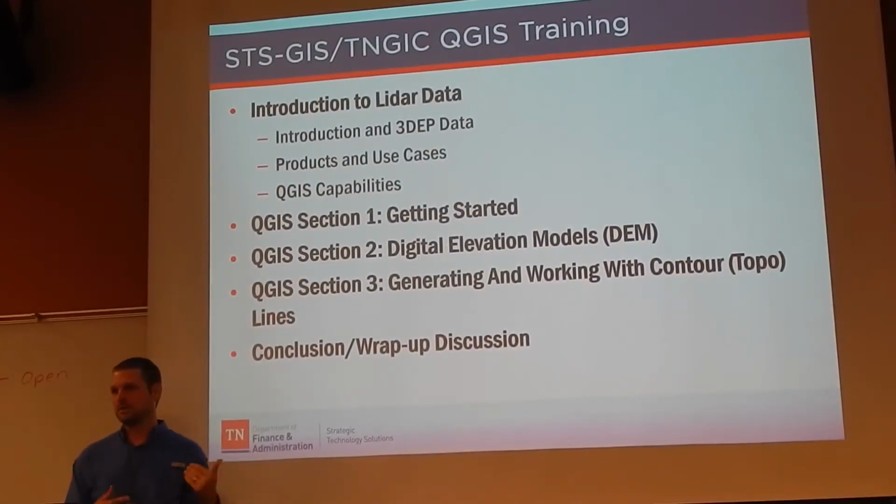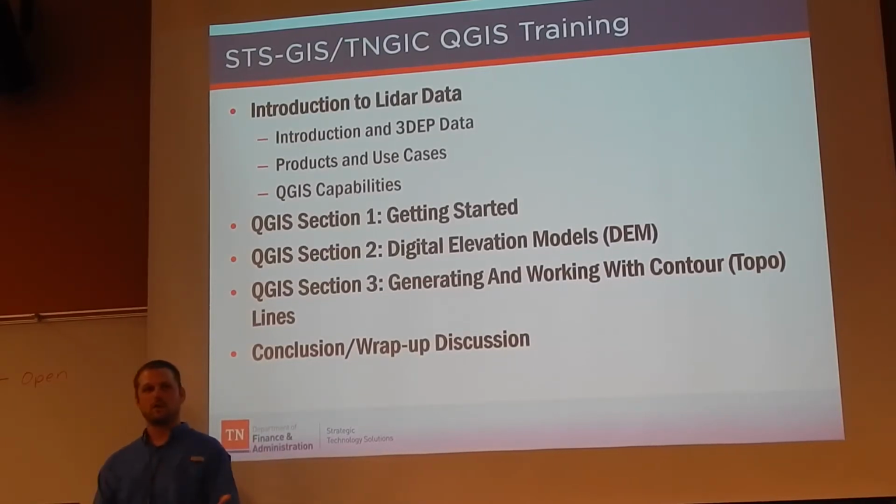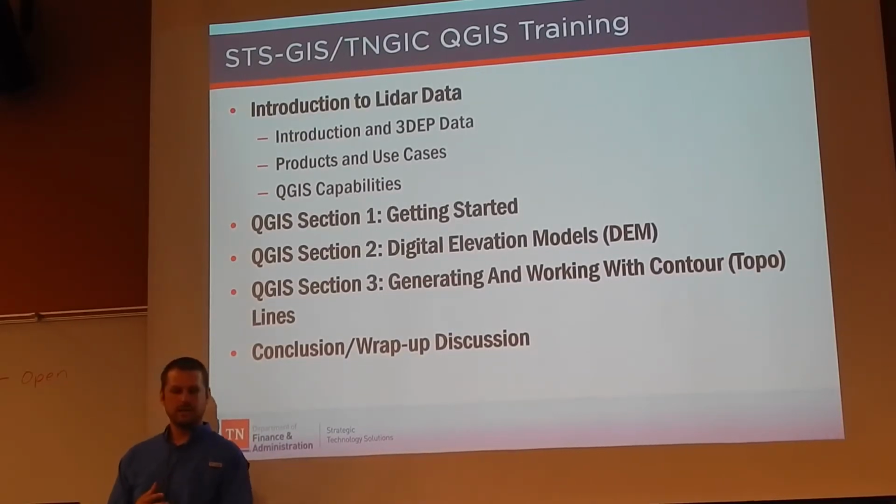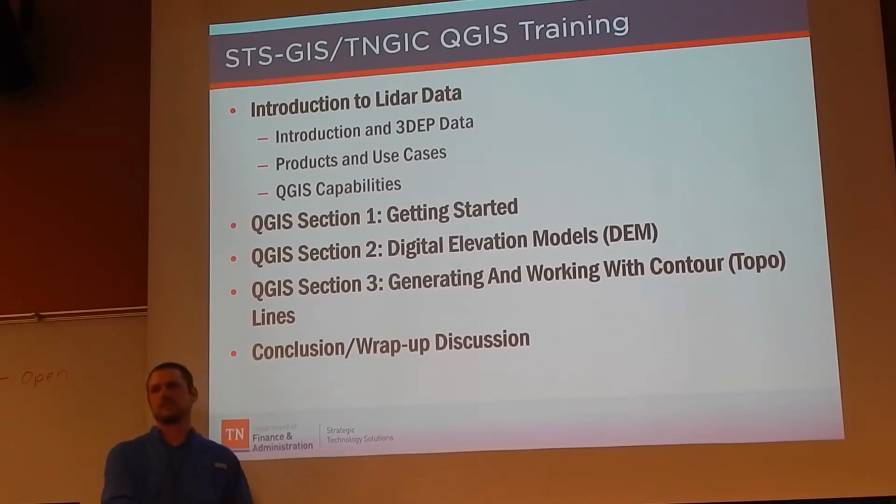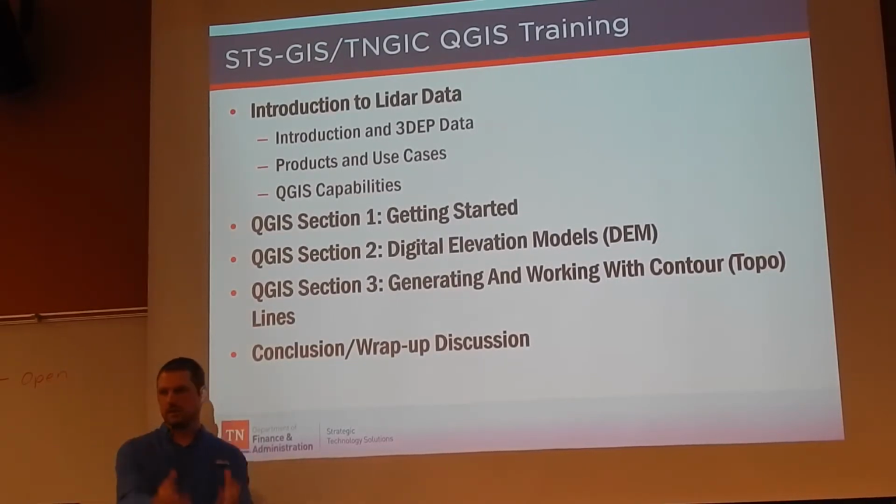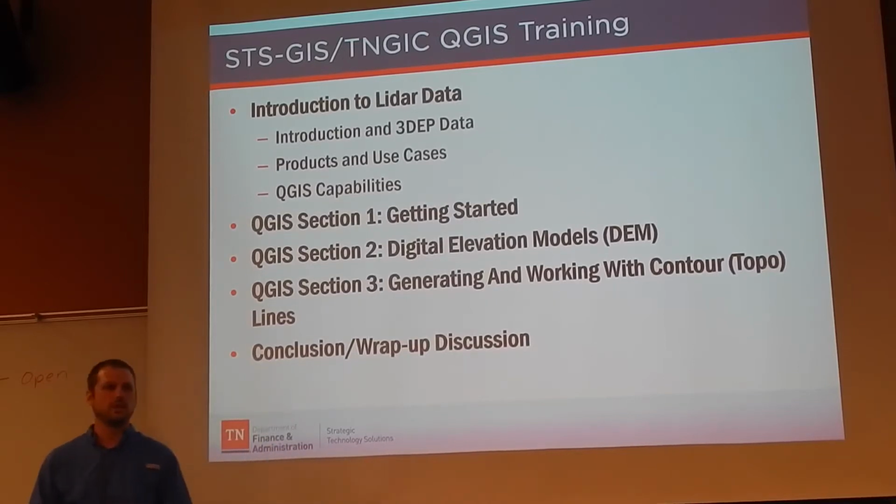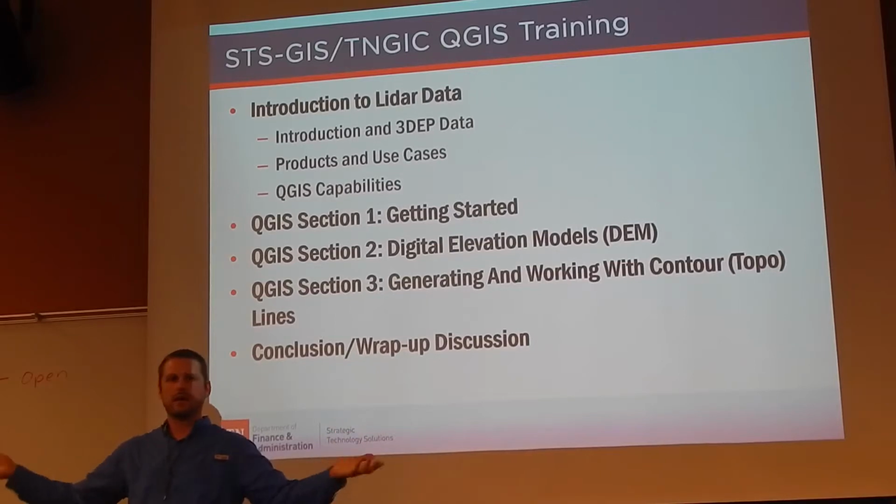We generate contours and share them, but they're large and hard to work with. Anytime I'm talking with someone who doesn't have the software extensions in ArcMap, I highly recommend QGIS because it's robust and you can generate all the contours that you want. It's a lot easier to work with. You're not working with a county-wide data set.